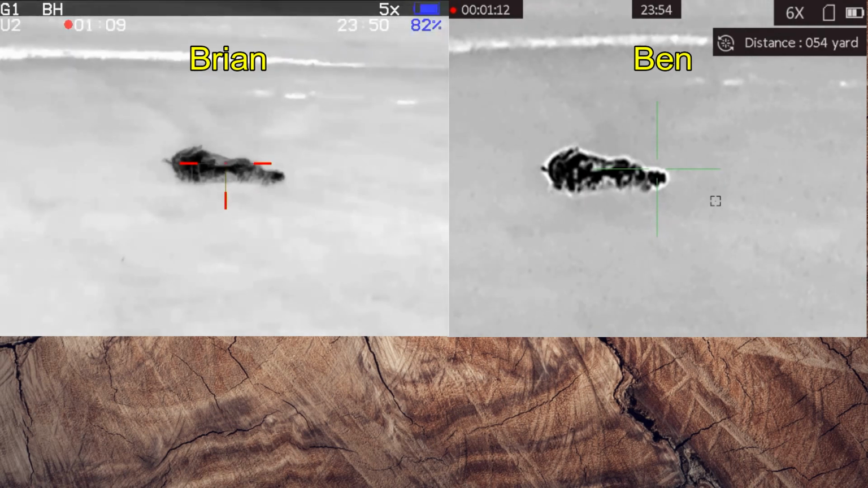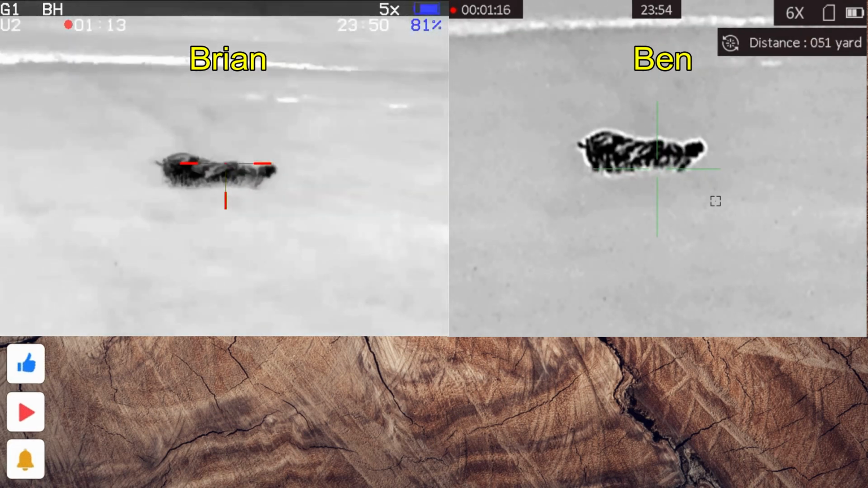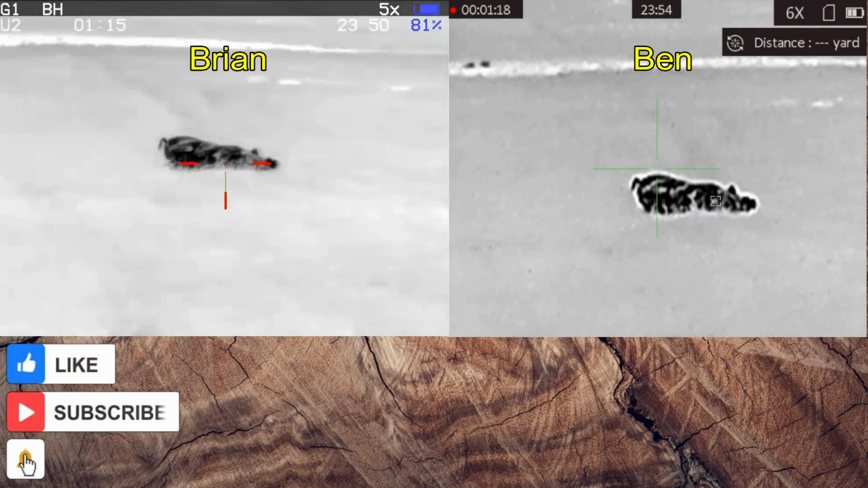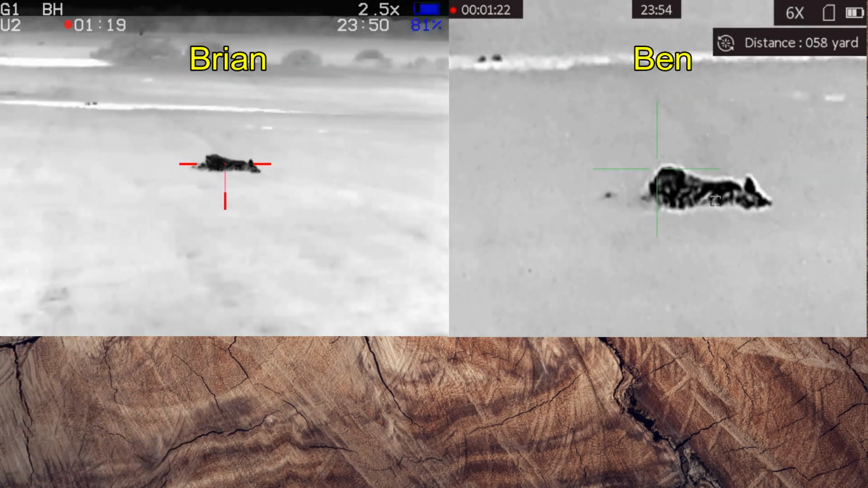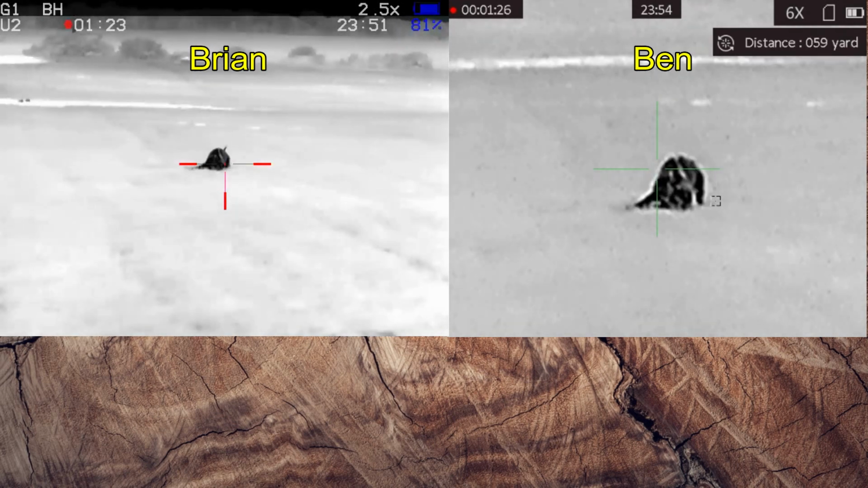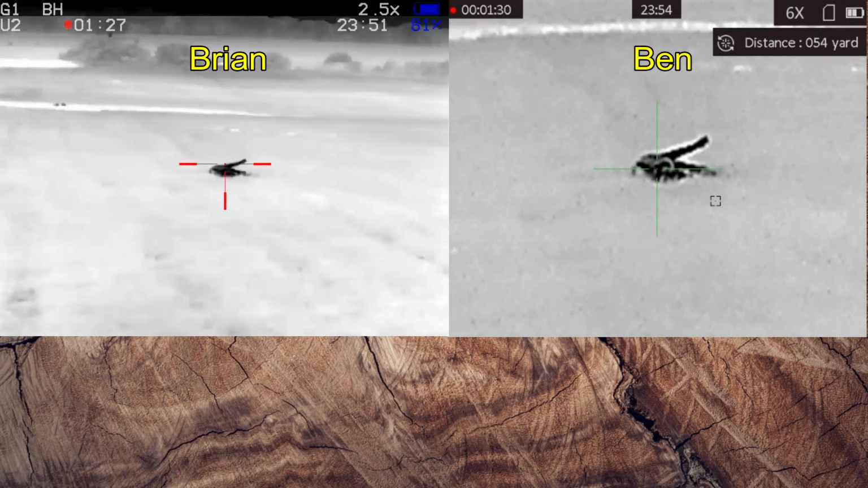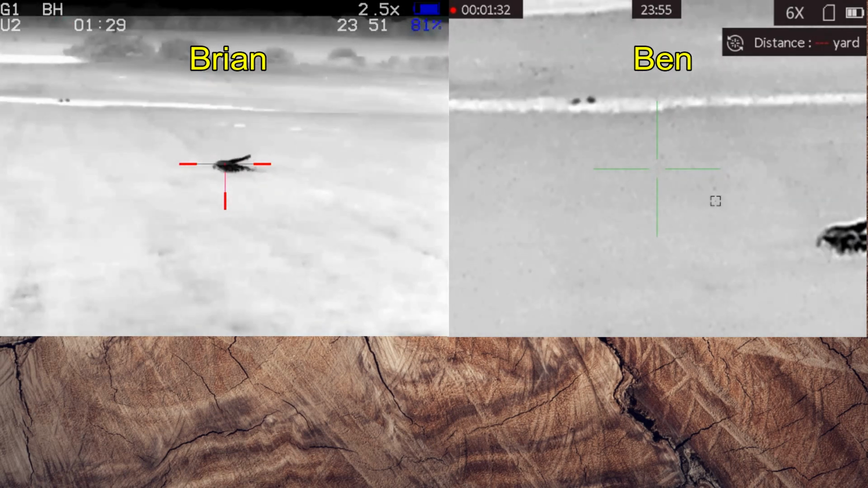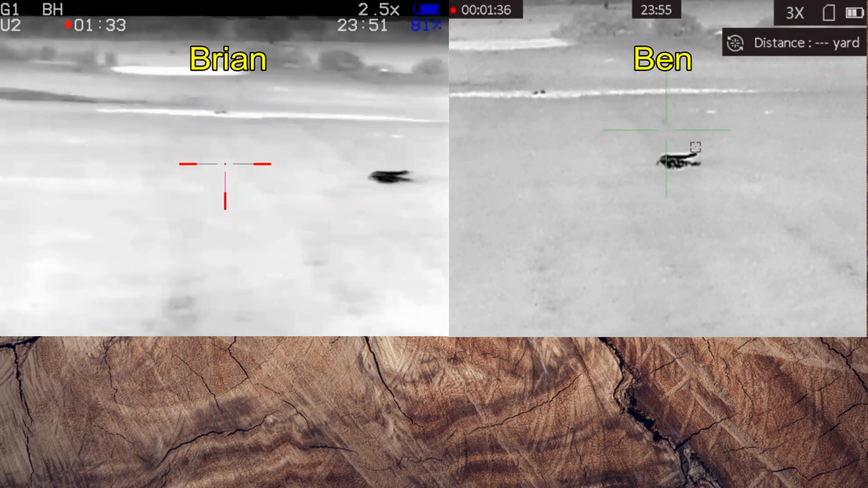Two shots and two hits, and the boar goes right down. Safety on. 51. But this hog is not quite out of the fight, tries to get up, and so it gets a quality assurance shot. I can't believe that was necessary.